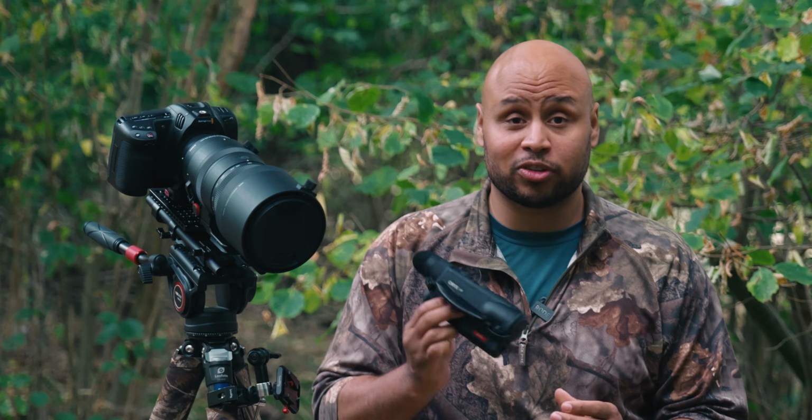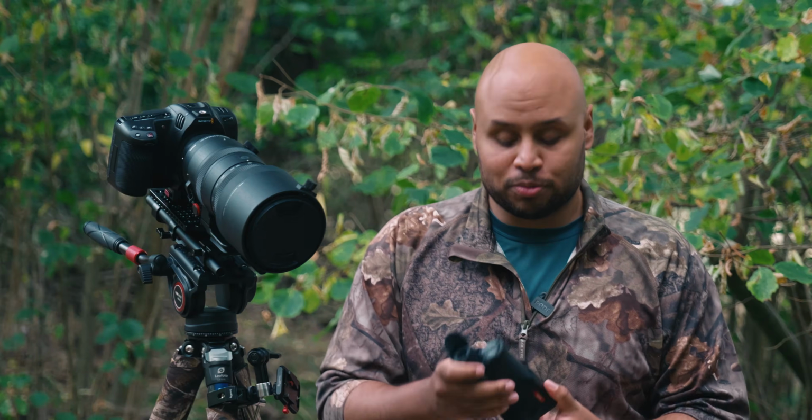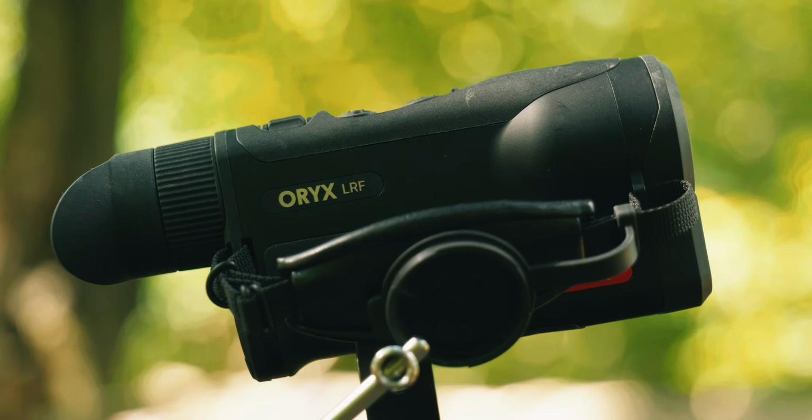Now, I am new to using thermal monoculars, and it was really cool to get this out of the box, and I did quickly discover there is a little bit of a learning curve because this is feature packed. I will break down the specs in a little bit, but I will walk through my first impressions when I got it. It is a little tank.